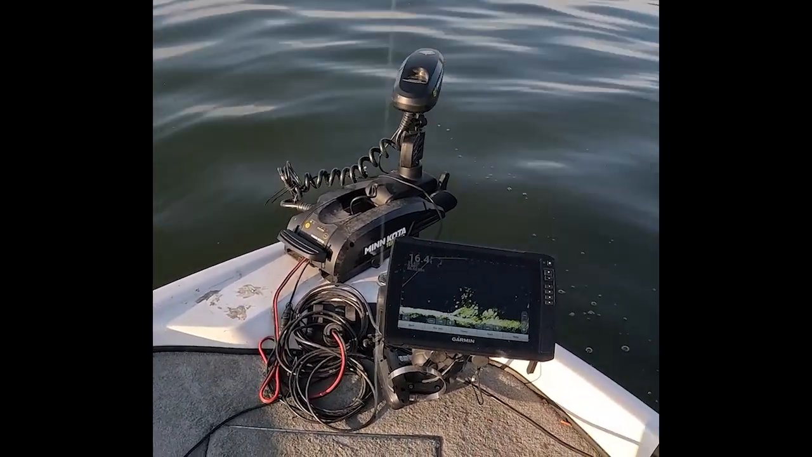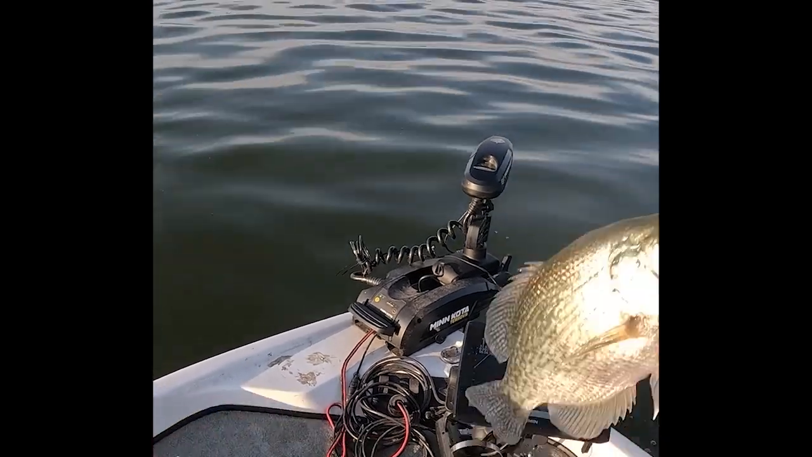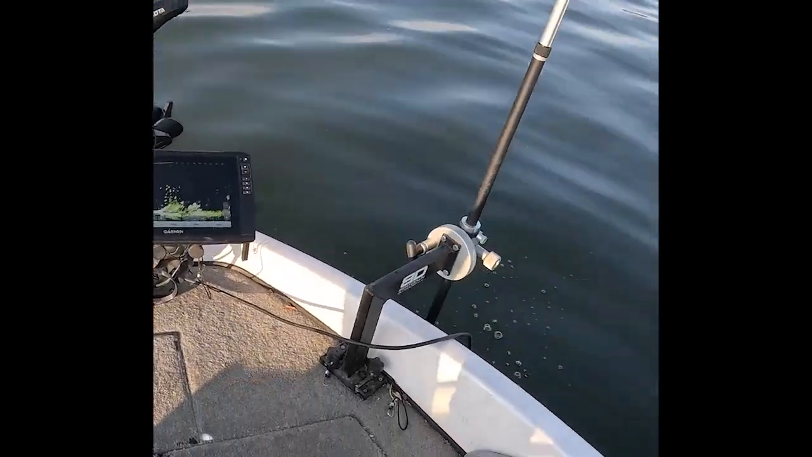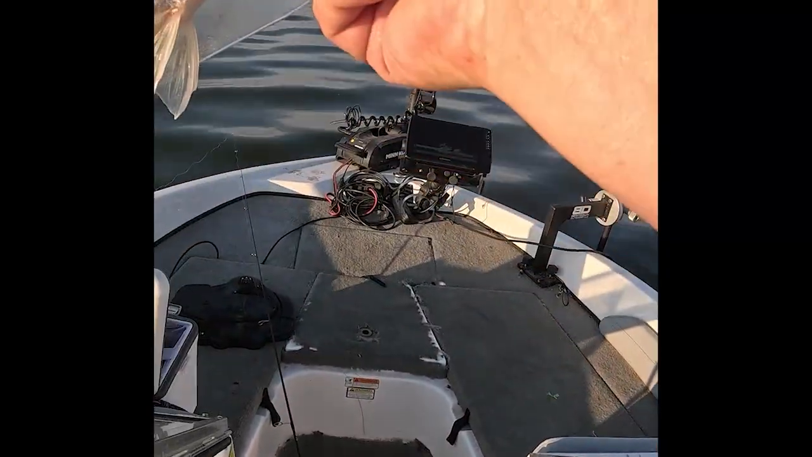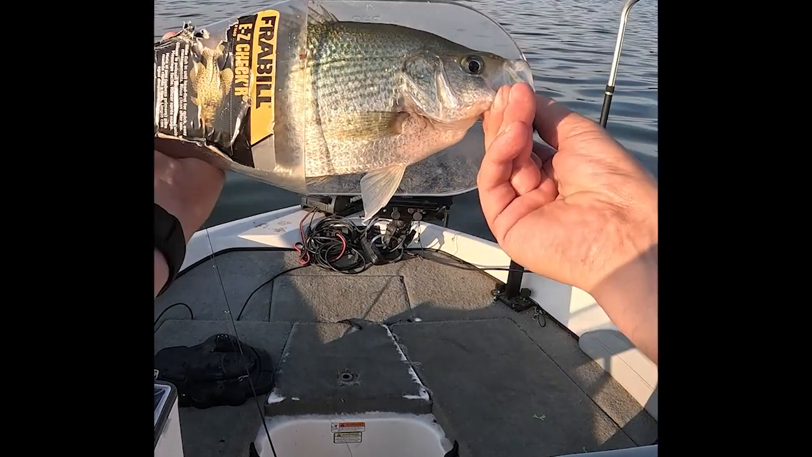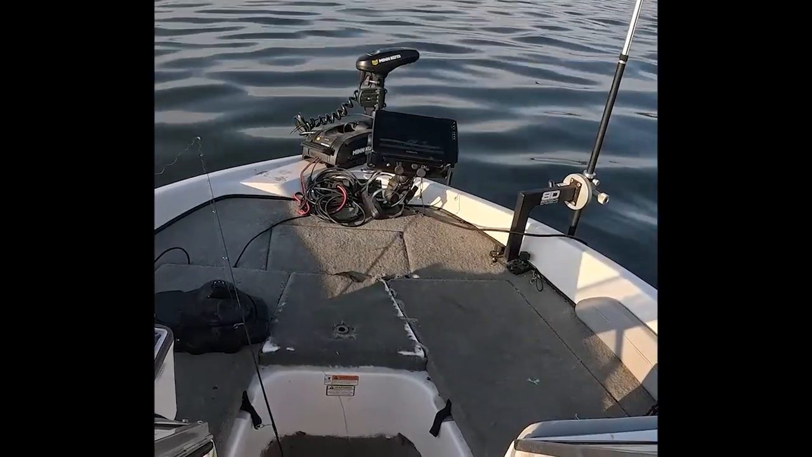This is another good fish. I just want to see how big he is. He looks like he may be pushing 12. If you can see that, that's a pretty good fish. My little gadget here. Yeah, he's a little bigger. He's 11 and a half. Almost too big to fit in this thing. It tops out at 12. It's a good fish.